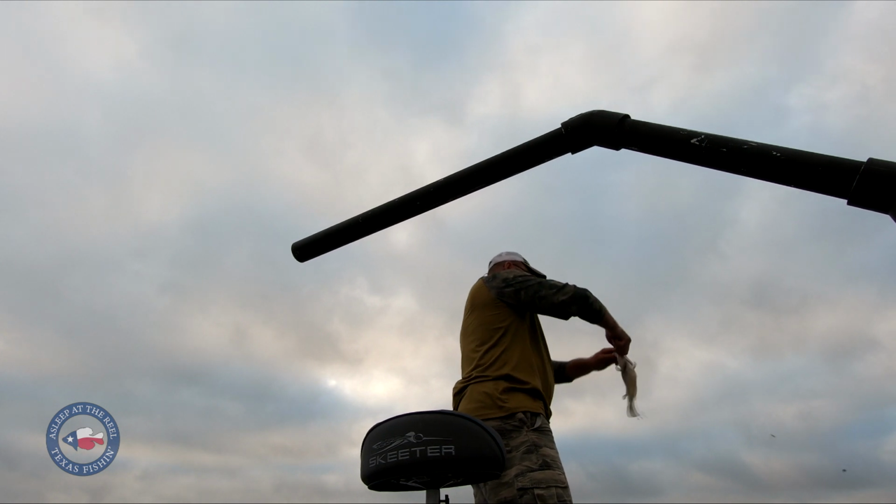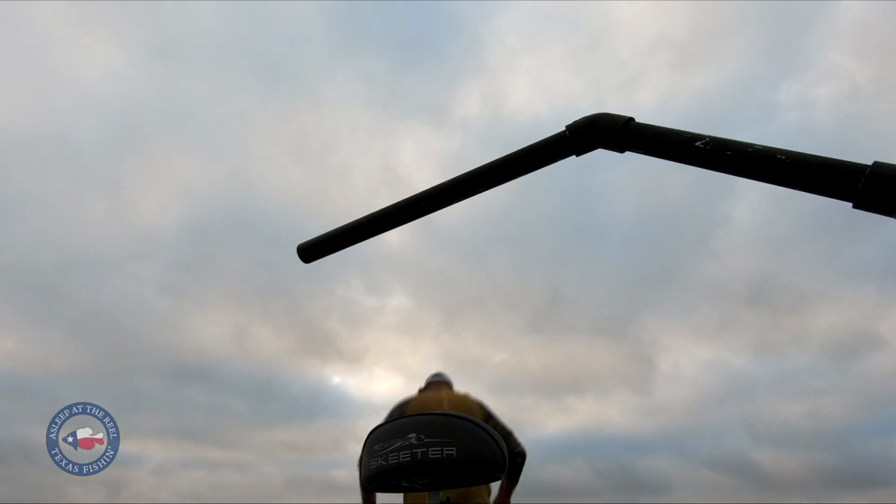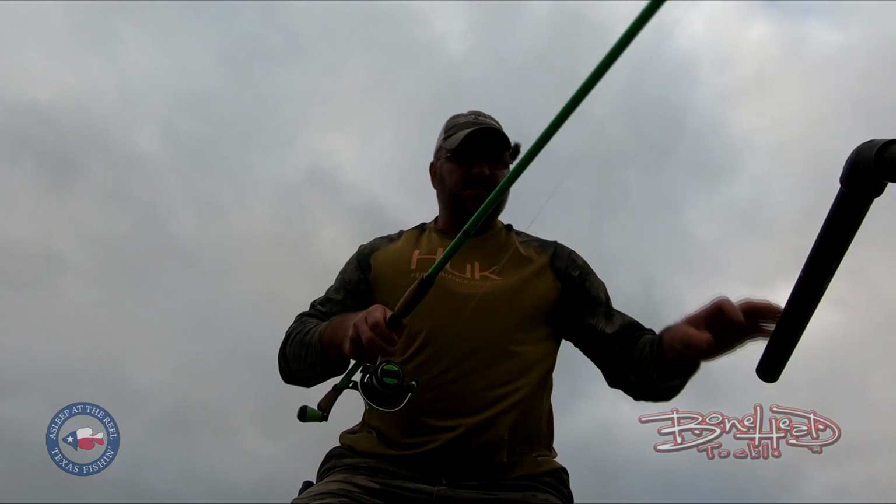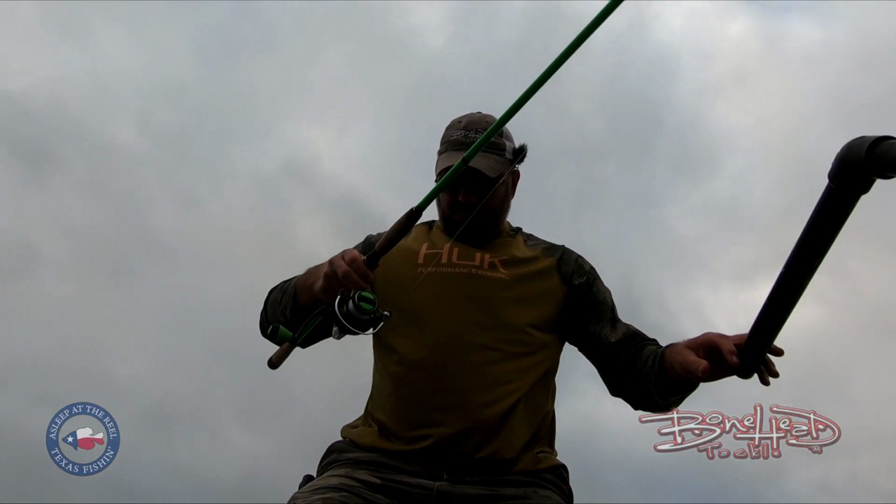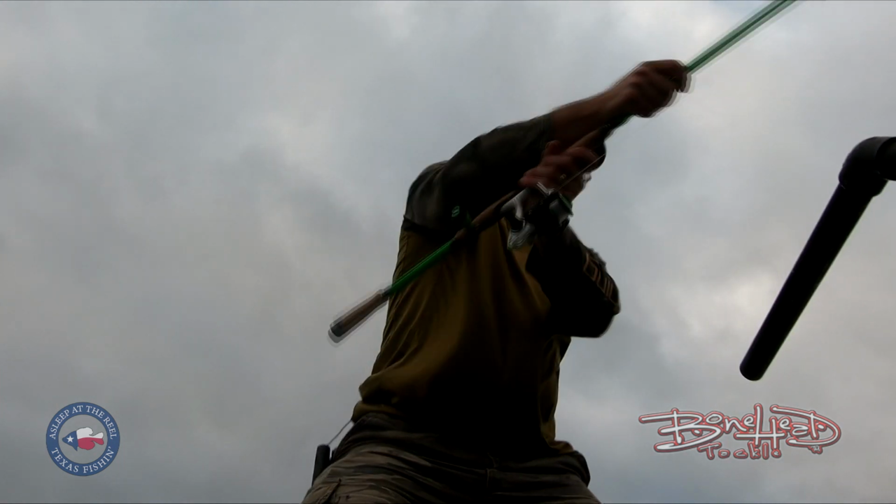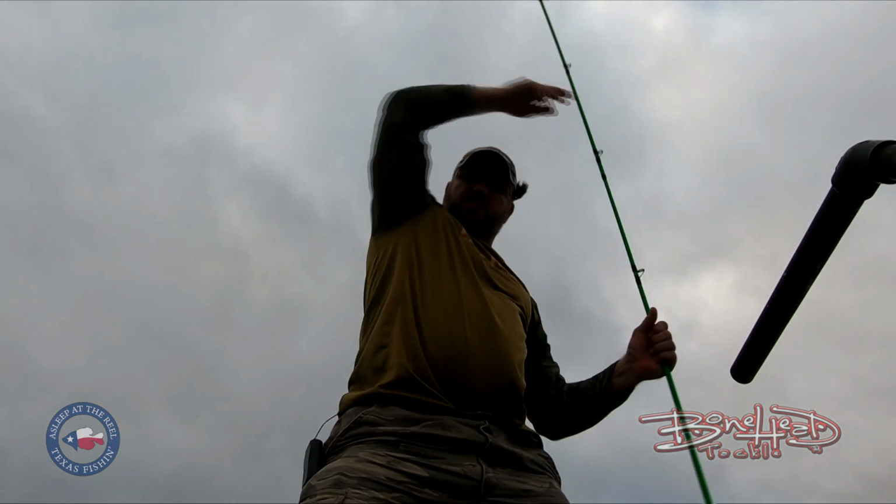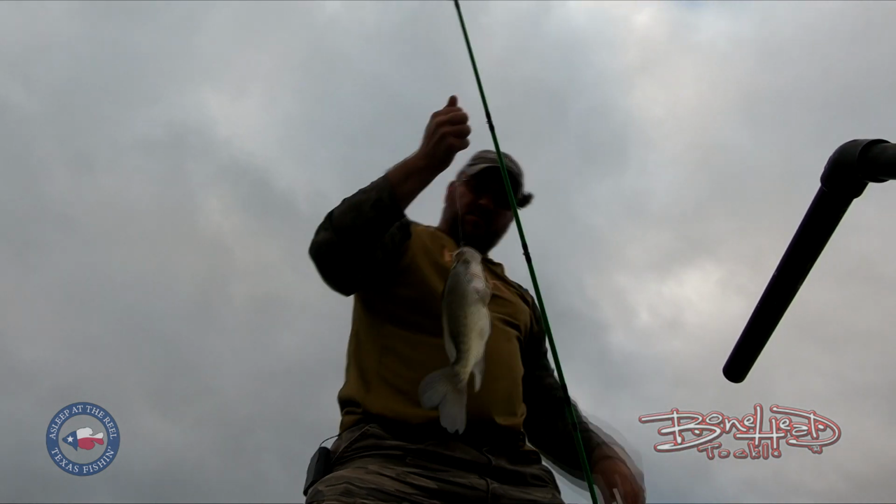Yeah, maybe it's not. Check this one out. Just went right over that thing. Well, I got a fish though. Good size one. Decent sized crappie. Woohoo! There we go.